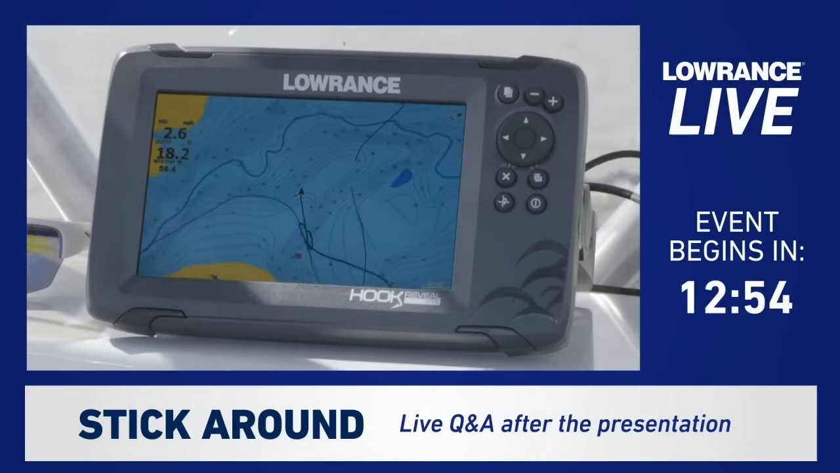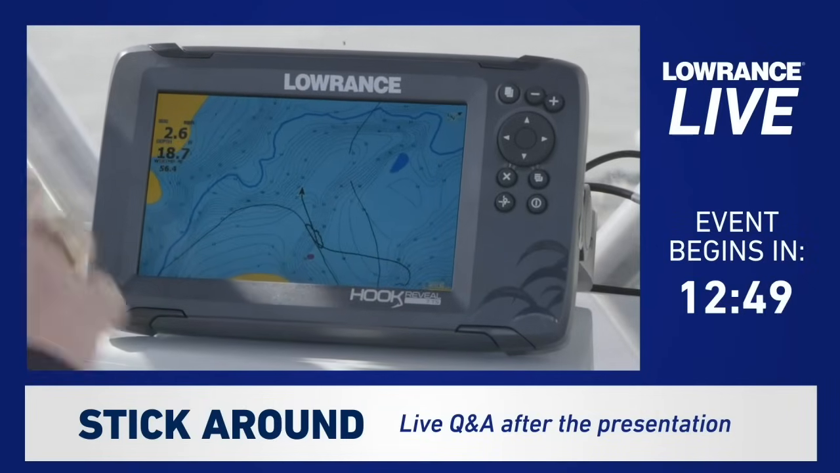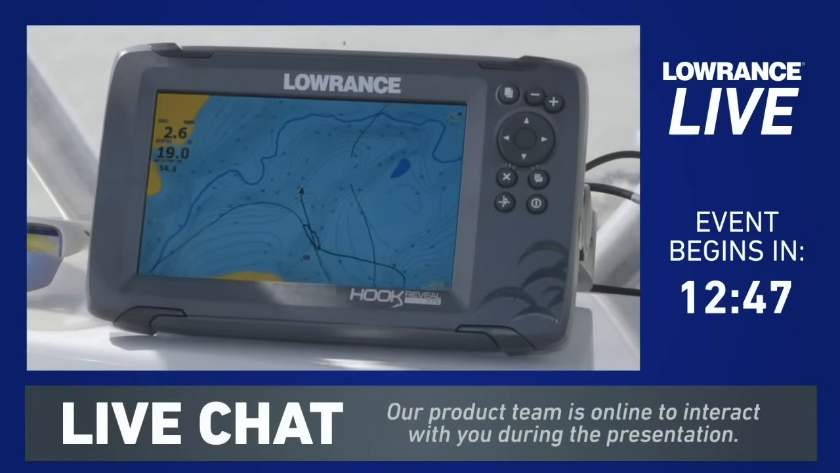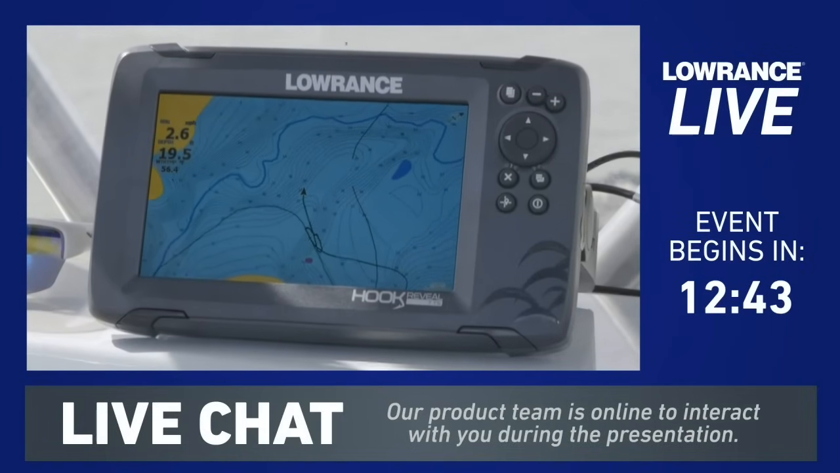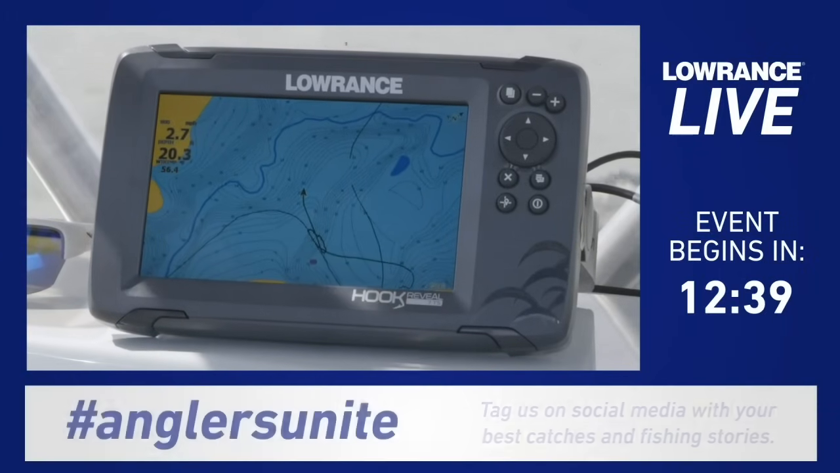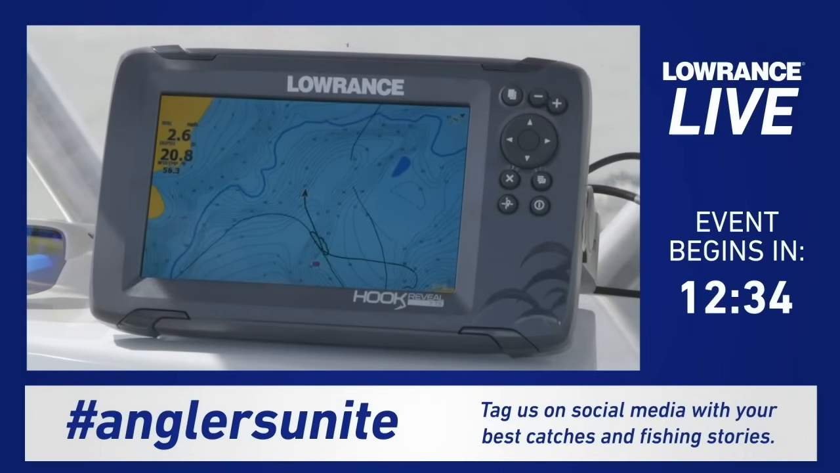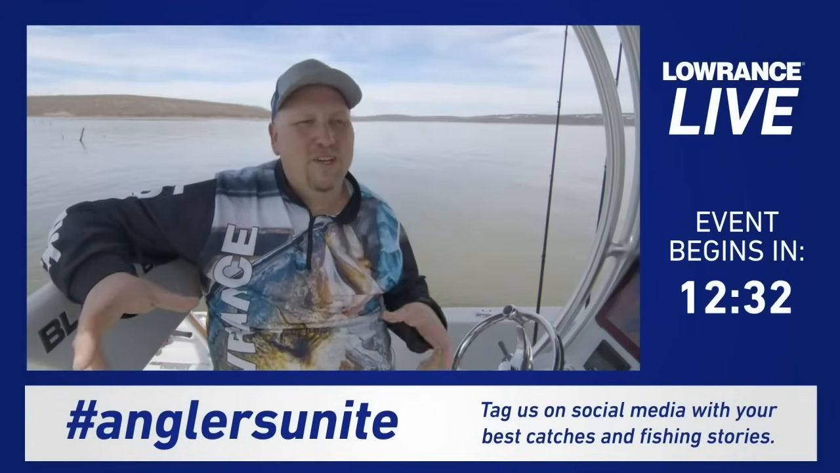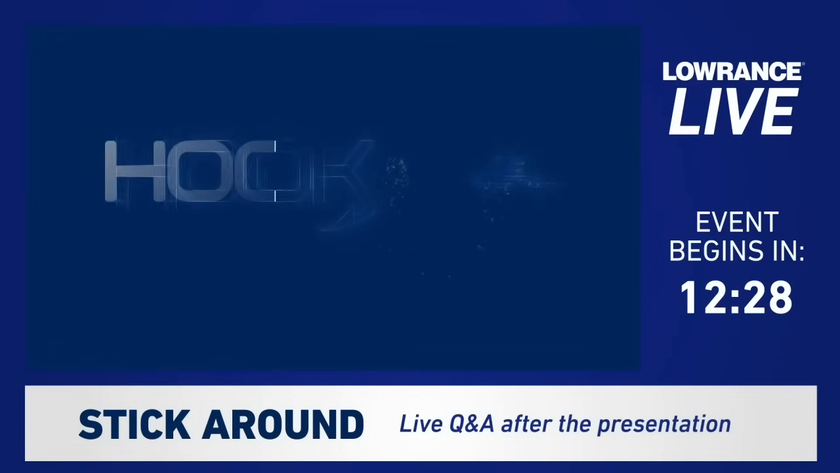One thing to note about this new enhanced map that we have in the Hook Reveal units is these details. The greater details you're seeing, the road beds, the creek beds, all that sort of stuff. We have this on over 8,000 lakes in this unit. So there's a lot of areas that are going to now have some really good coverage that we didn't have previously. Okay guys, so there's a quick look at the Hook Reveal and these new amazing maps that we have in it.